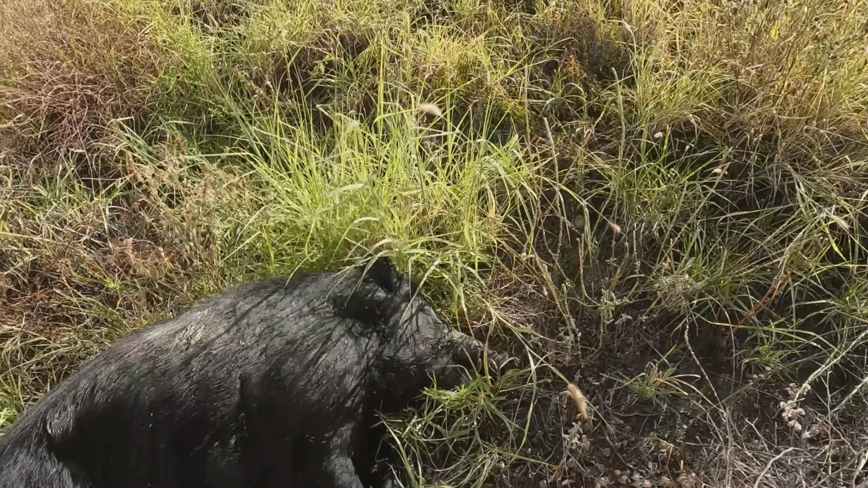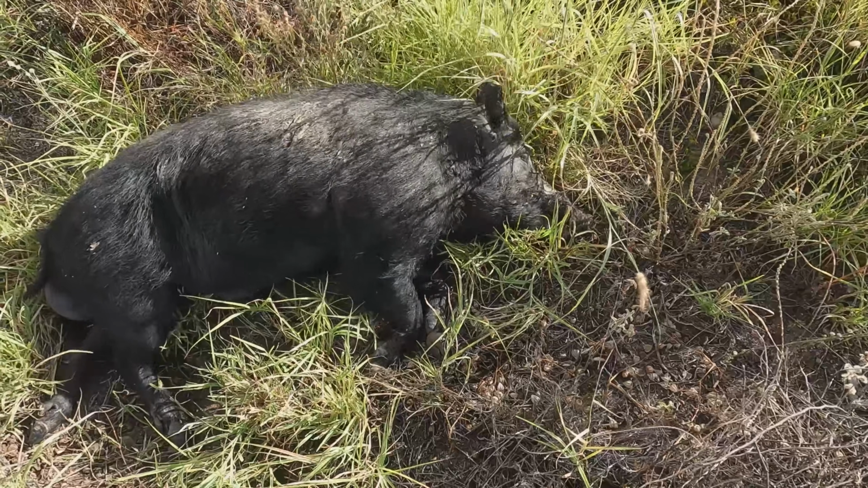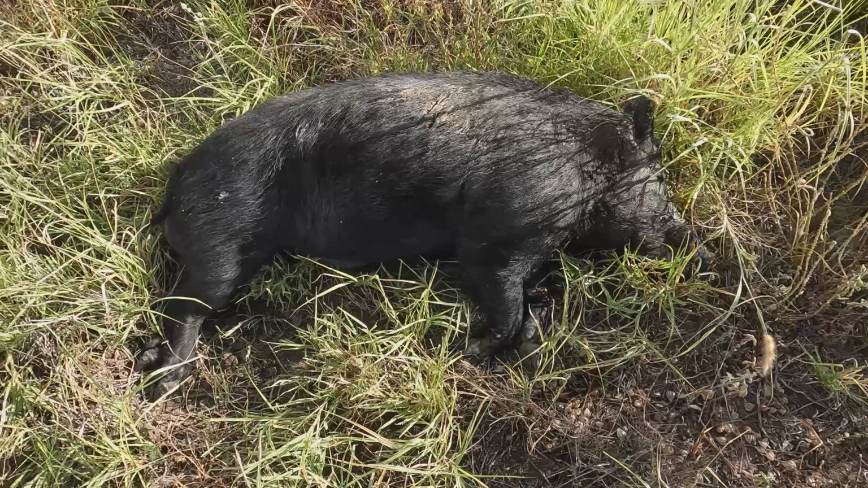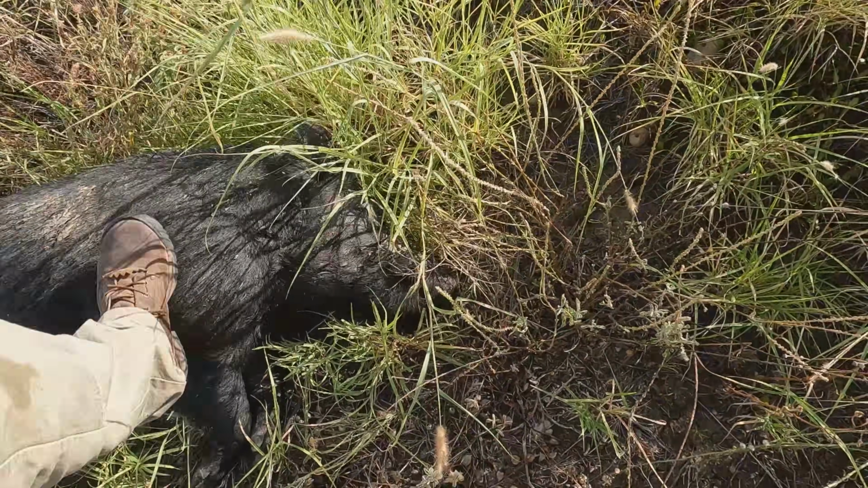There he is. Decent sized boar. Probably the same one I shot at the other day and missed. Not going anywhere now.